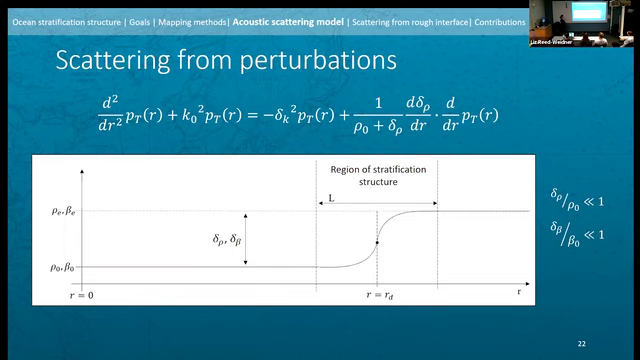So if there is no structure, this side of the equation goes to 0. The first term is delta K squared. That's the acoustic wave number perturbation, and it's a function of both of these perturbations. Both density and bulk modulus are in this term. The second term is only a function of the density perturbation, and it's the density perturbation gradient term, which is a nice big mouthful.